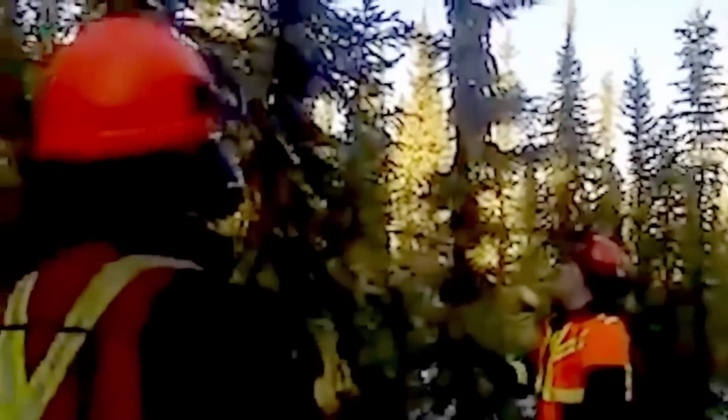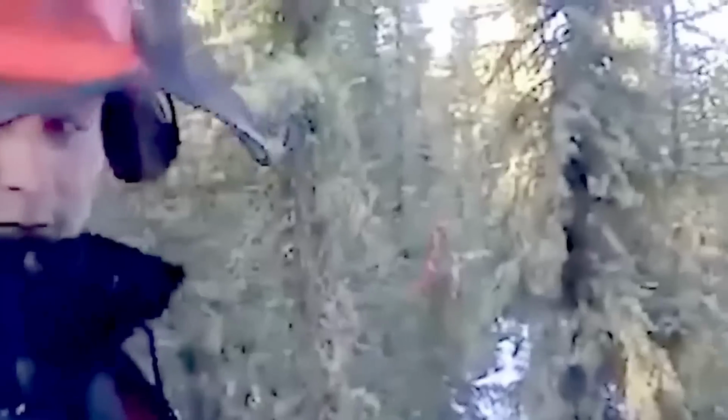The once peaceful forest now felt charged with an unseen presence. They are all thinking, what could be making this noise? And more importantly, where is it and how dangerous is it?